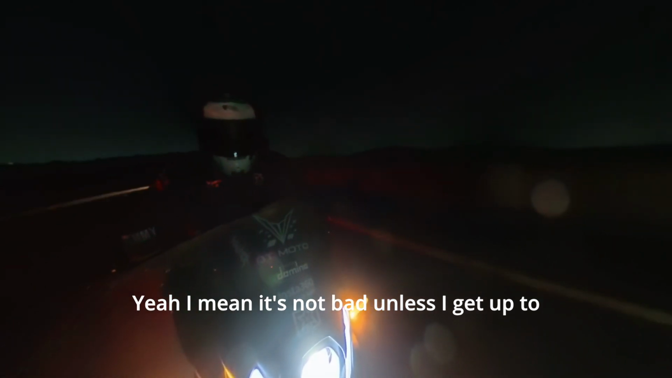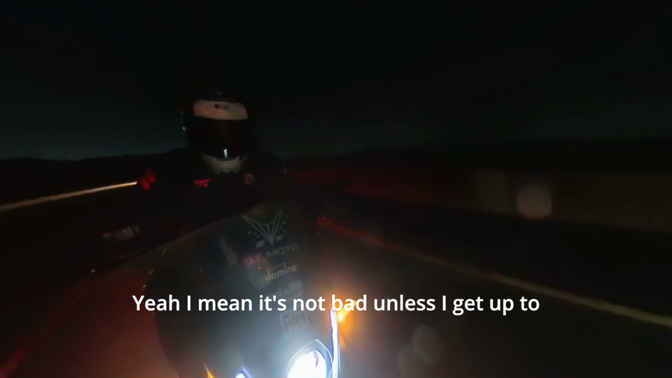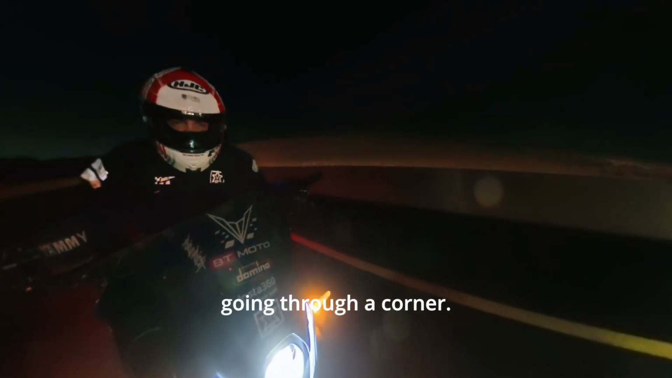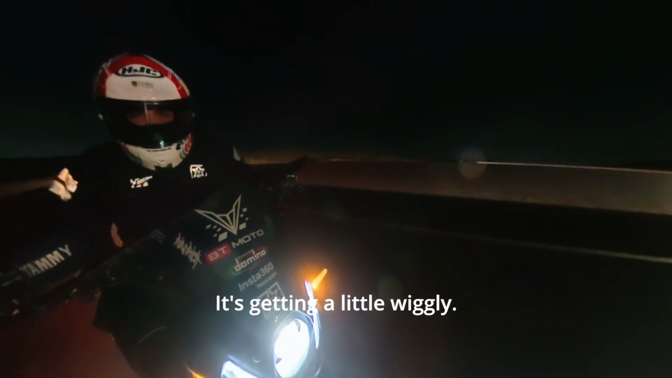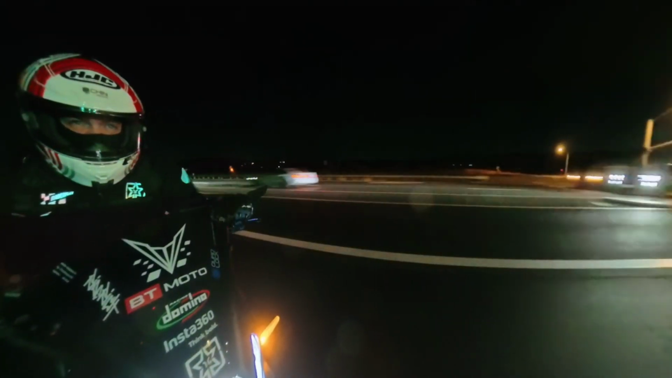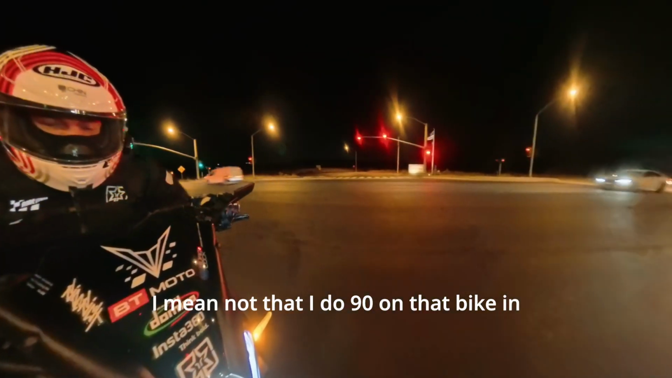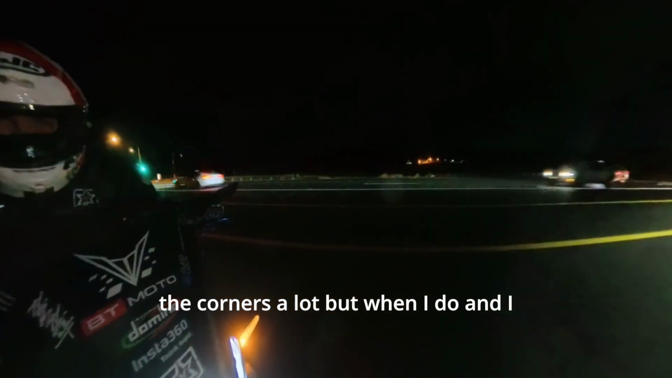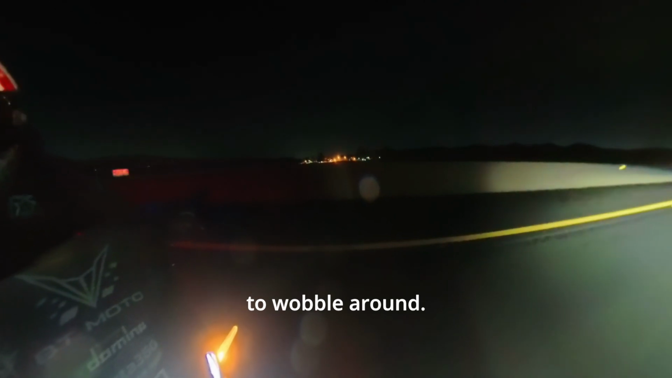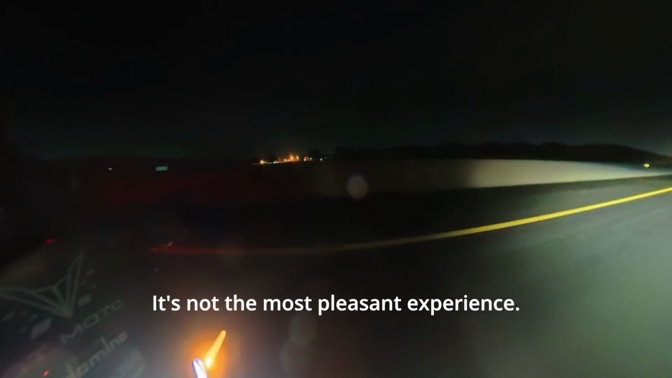So that, I mean, it's not bad unless I get up to, once you hit about, I don't know, 90, and then you start going through a corner, it starts getting a little wiggly. So hopefully I can figure that out. I mean, not that I do 90 on that bike in the corners a lot, but when I do and I need to, I really like not to wobble around. Not the most pleasant experience.